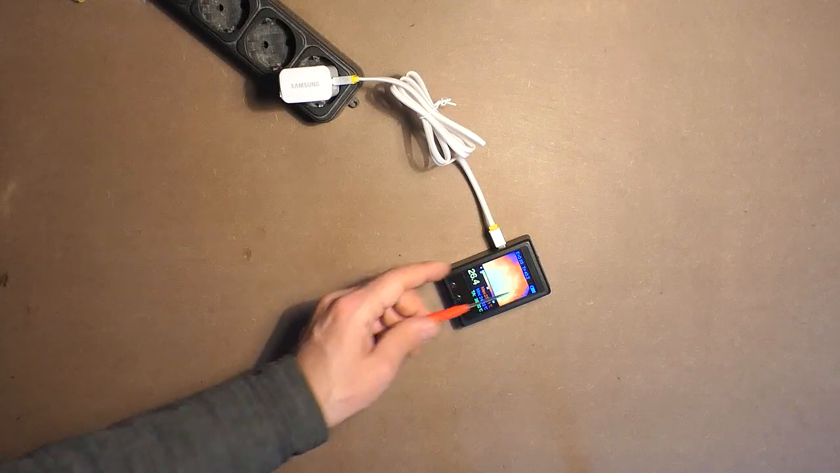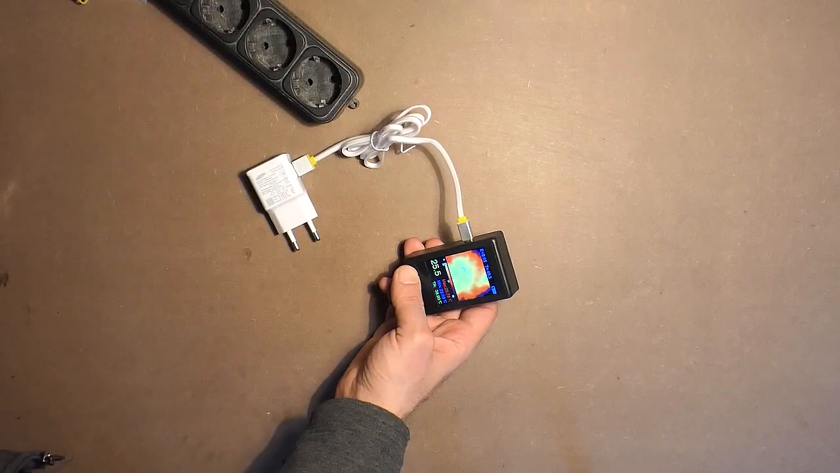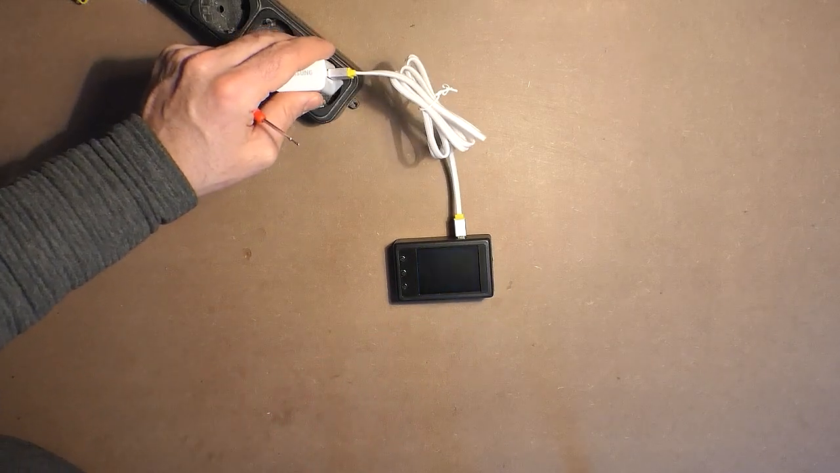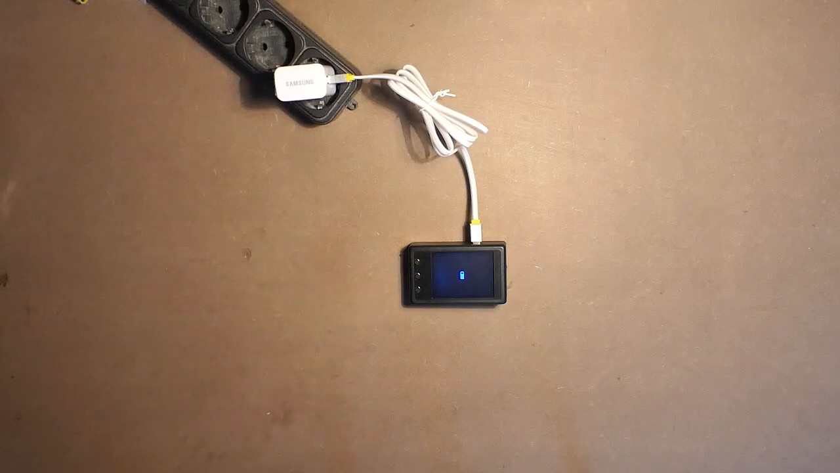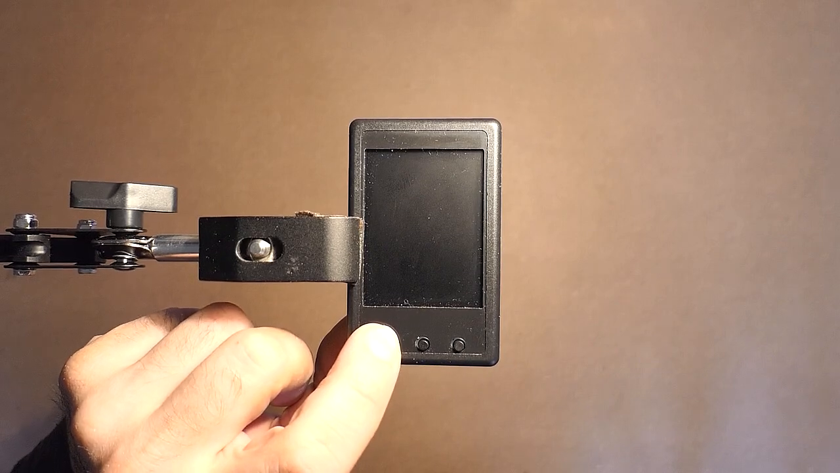Here we see no changes, but in case the device is off, we see the battery indicator. So as soon as the battery is full, the device will show the corresponding sign. Let's turn the device on and check all its functions. Long press.